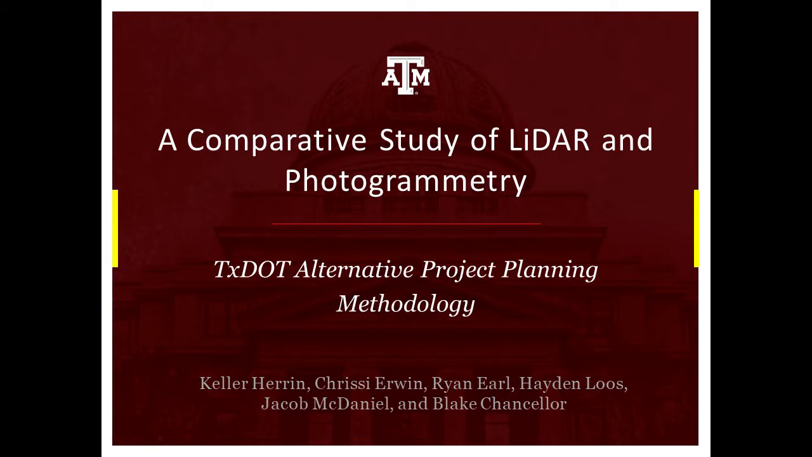Our project for Dr. Lyle's Geography 352 class at Texas A&M is a comparative study of LiDAR and point cloud data for TxDOT, who is looking for alternative project planning methods. For our method, we attempted to put our recorded data into a 3D mesh, which we could then model and put into Unity or Unreal.